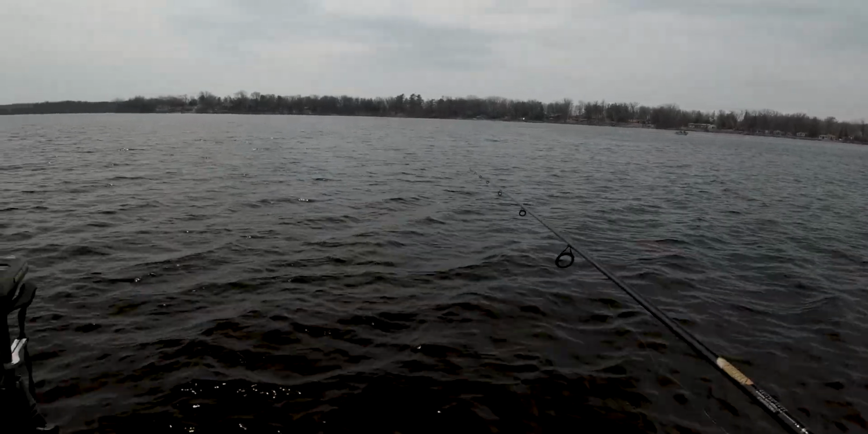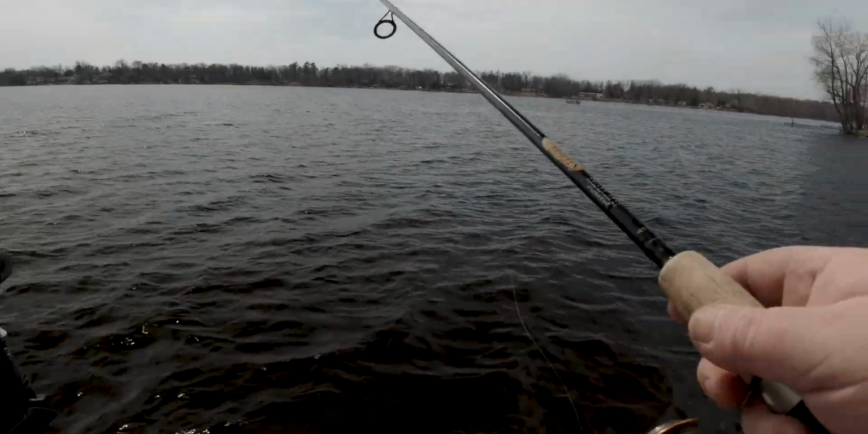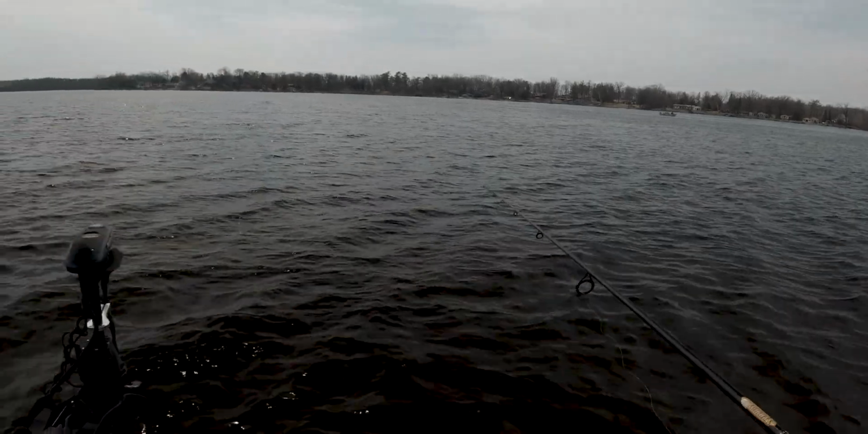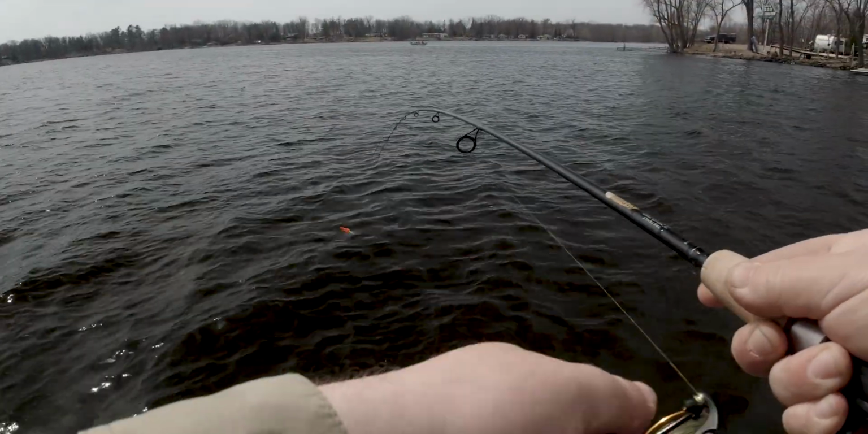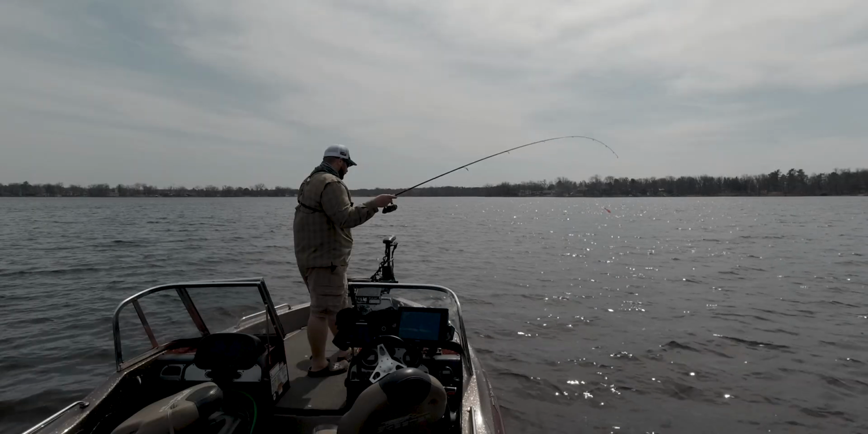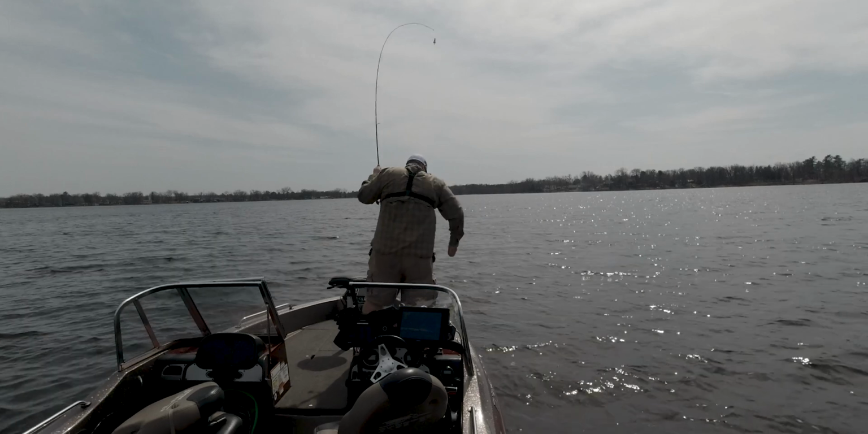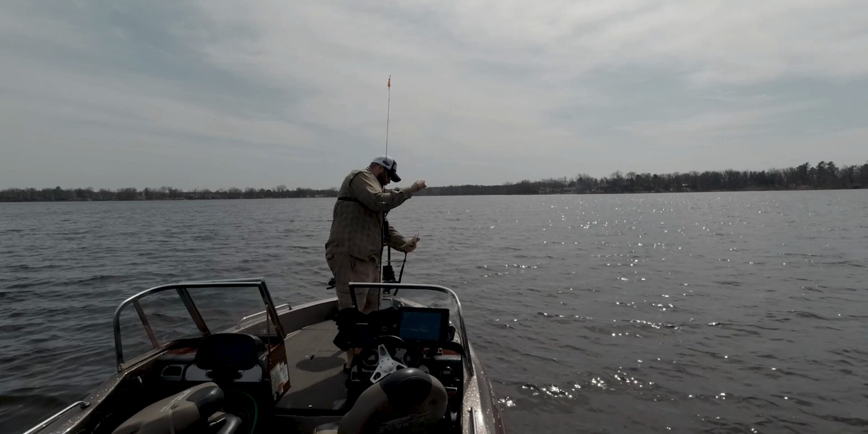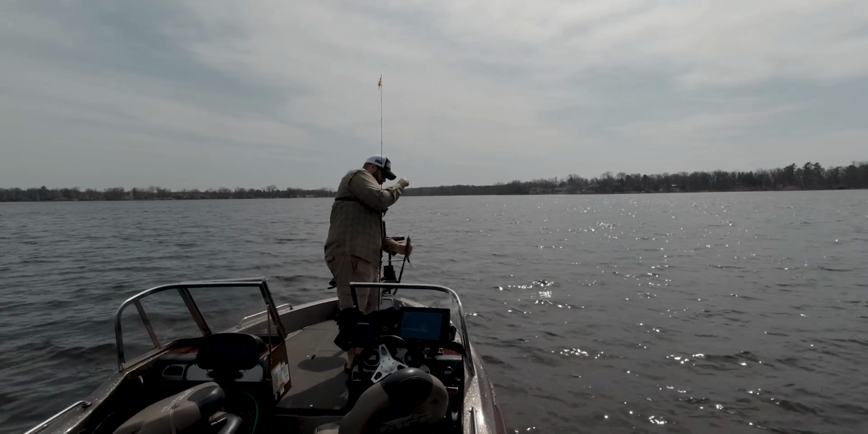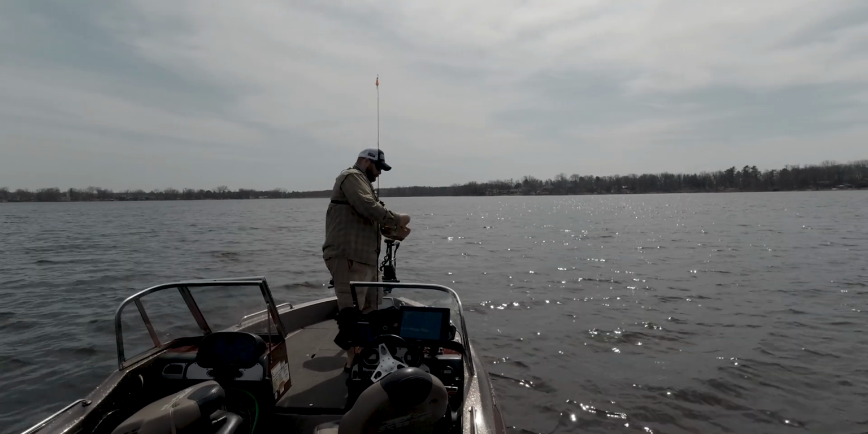I'm just looking for any little tick of that bobber. Every once in a while you can give it a little pop, and it's just gonna pull that jig up just a little bit. Your bobber resets and that did the trick. This is a nicer fish. That little bit of twitch is all it took. There we go. Awesome. Absolutely awesome. So that one is a perfect eater. He is going into the live well.